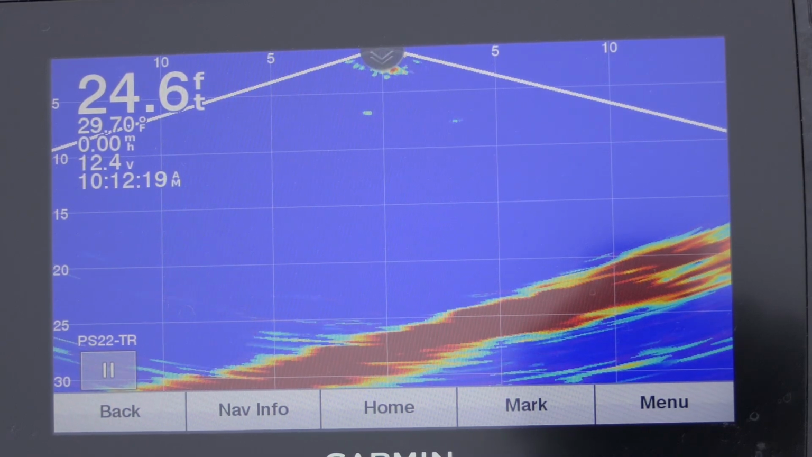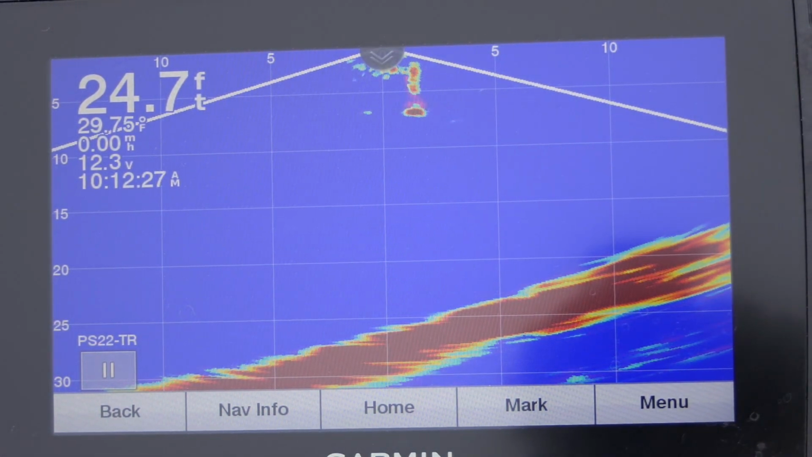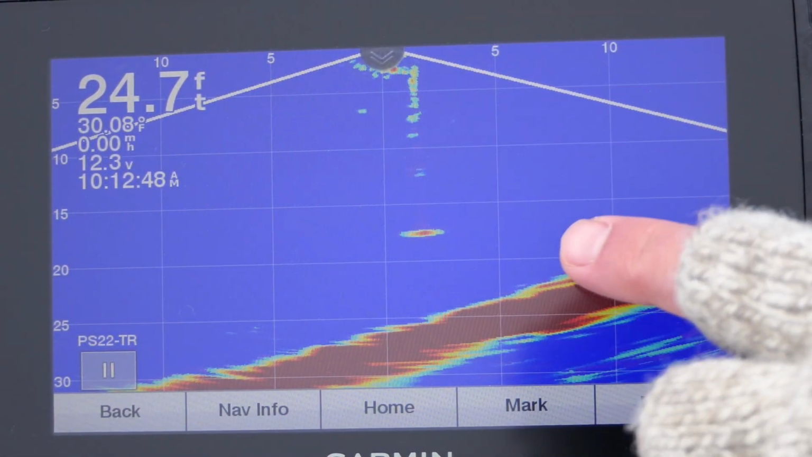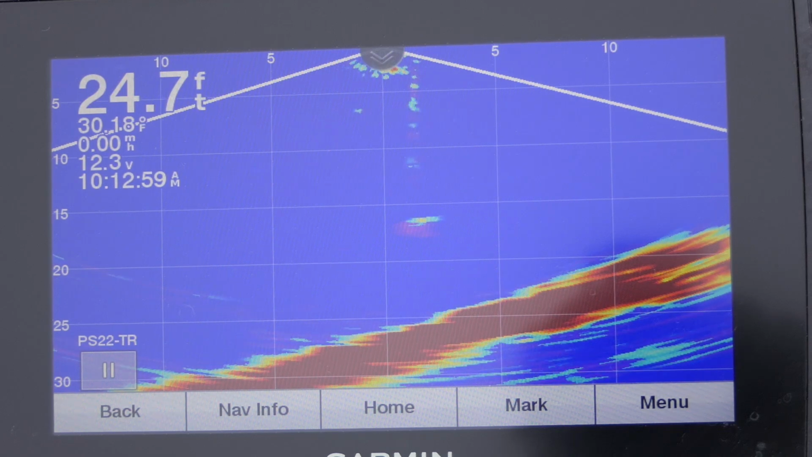So let me drop my jig down. Here you can see my jig going down now. Now it does kind of give you a rudimentary history by showing you sort of like that purple smear or pink smear across there. That shows that there was a target there just recently. But what's cool about this is I can actually tell the slope of the bottom, how the bottom's shaped, but I can also tell how far away fish are. So I know if I see a fish coming from this way, it's 10 feet over to my right or 10 feet over to my left. So it's a real-time target separation.